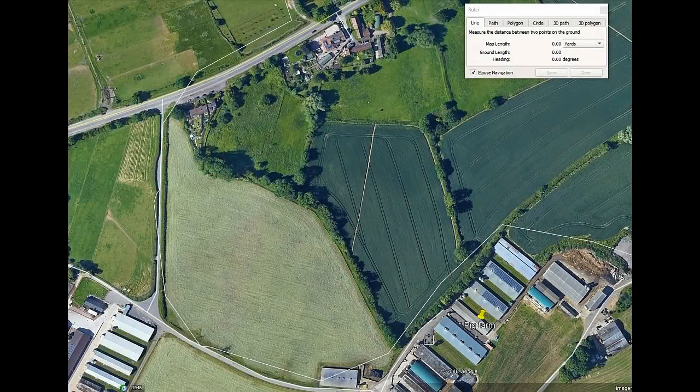This is a Google Earth image taken in the day of the permission I was shooting the night vision footage from. You can see the pig farm here, then just over here to the left is the chicken farm. Now at the top here I've got this rectangular box open, and I've got it set to yards, and it's a measuring tool, so it allows me to measure distance. And the fence post I was actually taking the footage from was just here. Now if I stretch across using the measuring tool to the buildings we're looking at, these buildings here, they're at 314 yards.